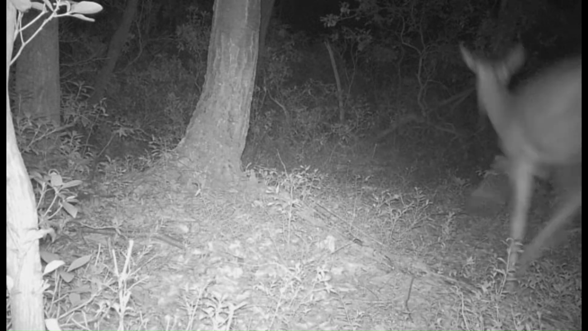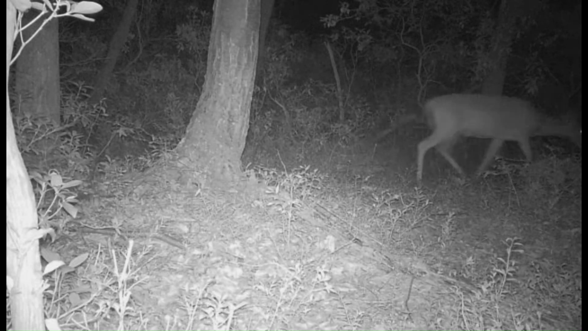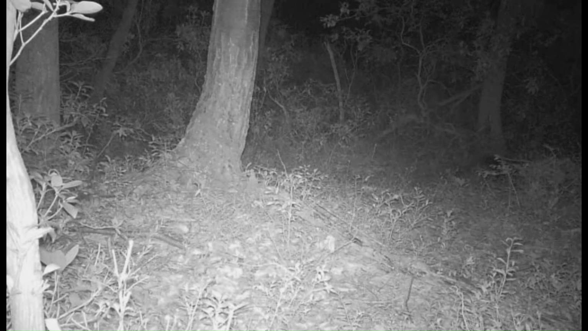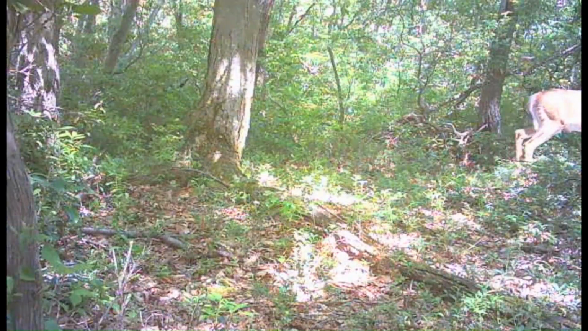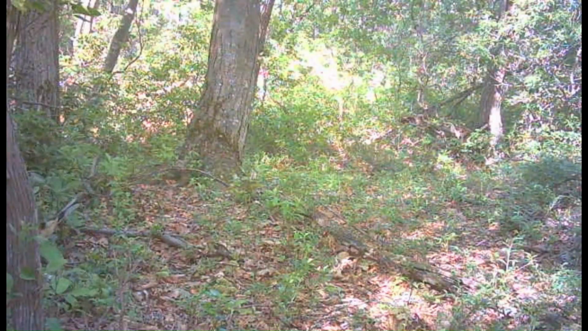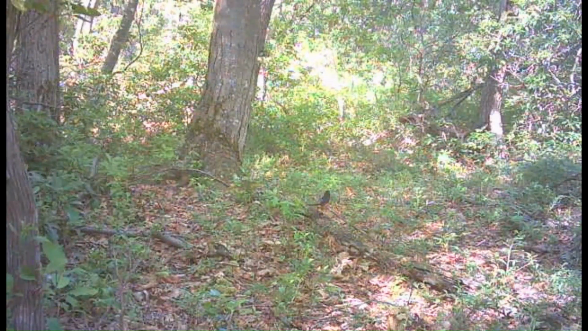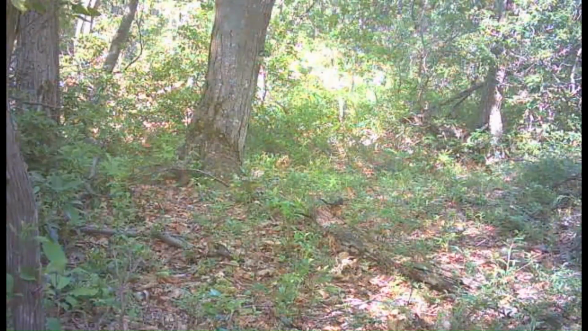Another doe in here at night. A couple still running around back in there. Another one coming up through. And the porcupine wandering through again, or at least one of them. Another doe wandering up through. We got a bird in there, and I'm not sure what kind of bird that is.